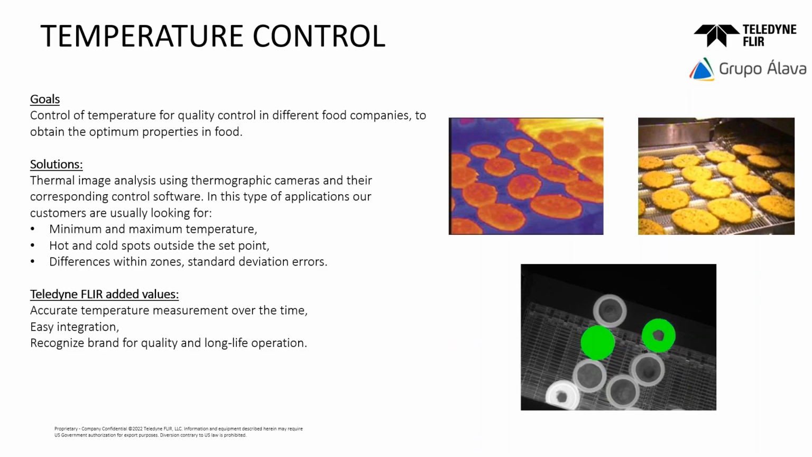Okay, the first slide that we see is temperature control. It must be taken into account that in the food industry, temperature control is one of the essentials to ensure that the food comes to our homes, to our supermarkets in perfect conditions. So the temperatures during the process of preparation of these foods are fundamental.